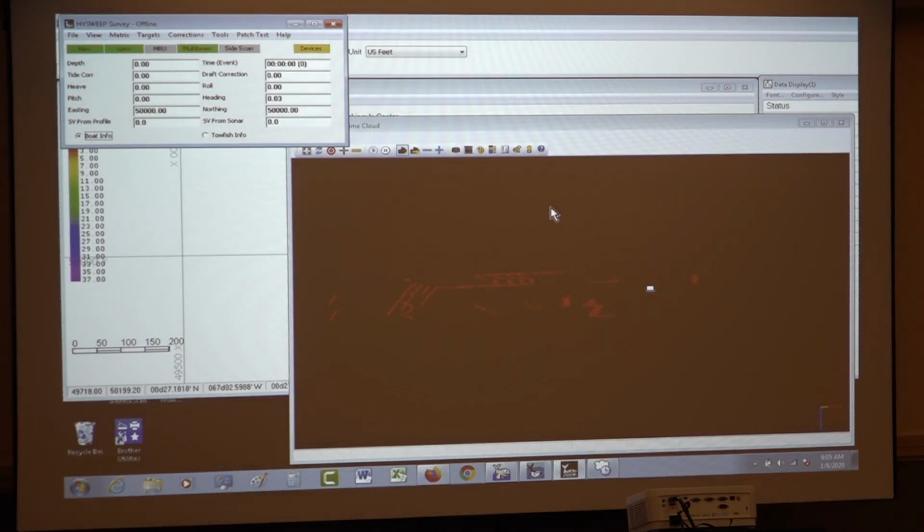So if you were just doing this right side over here, and maybe you know there is a bridge coming up, and you want to make sure that you capture the underneath of the bridge, then you might want to leave it from 0 down to 180, or 0 down to 120, something of that nature. Yeah, it's all simple settings that you'll just become familiar with if you get a system.